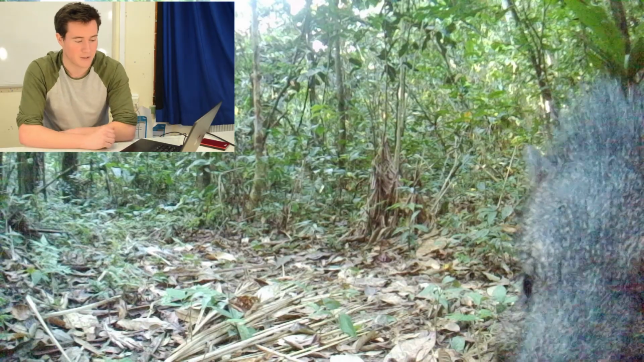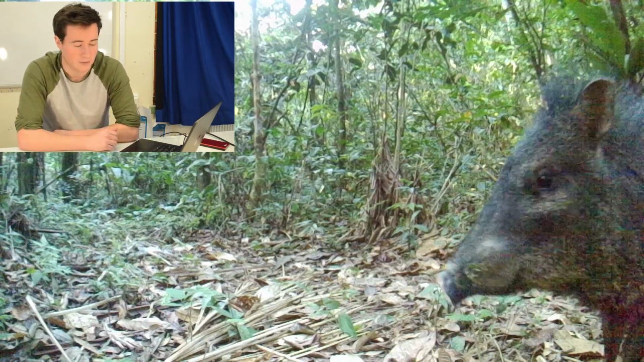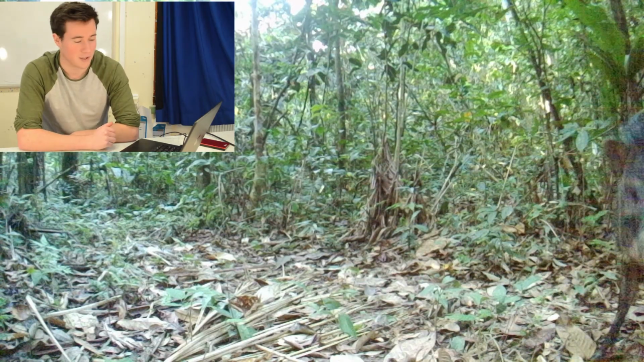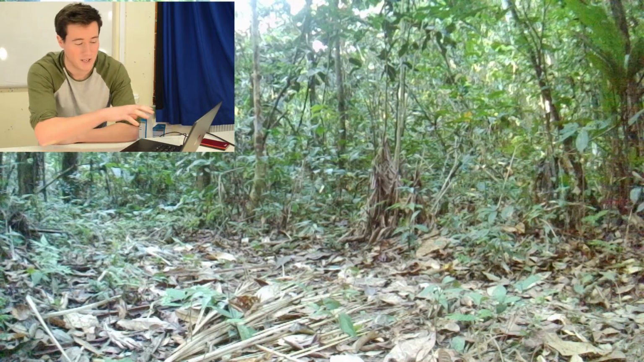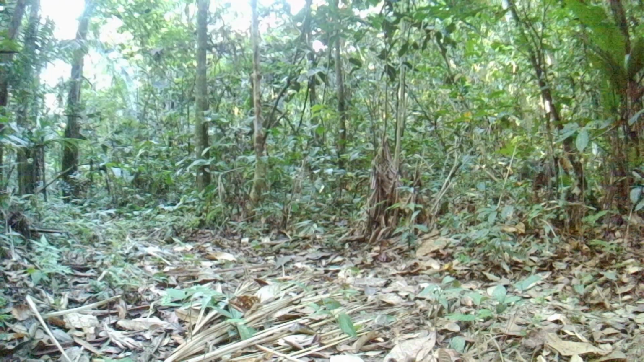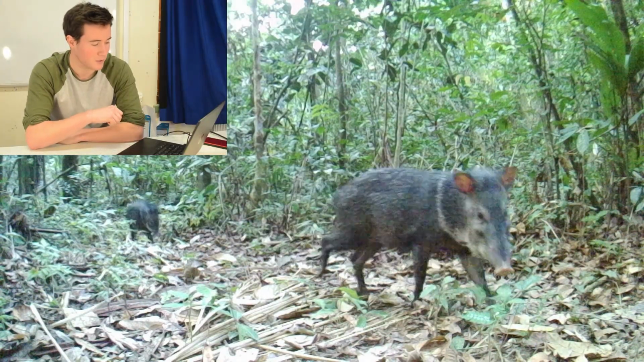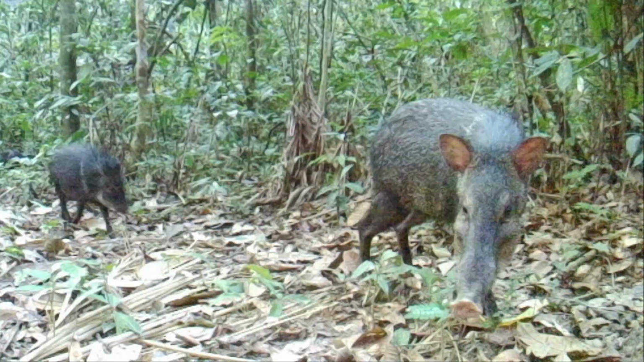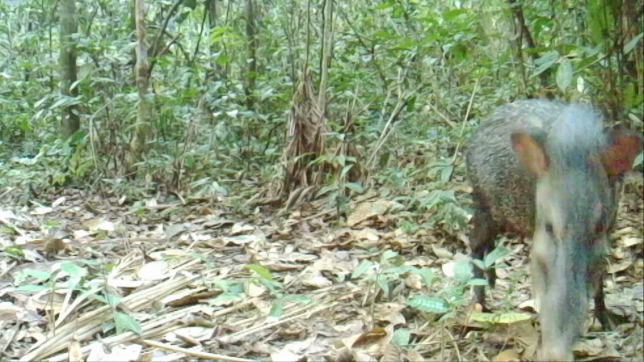Here we go. So these are the peccaries. Peccaries are a small species of pig that are native to the Amazon and Central America. And you probably noticed from the video that they're actually quite skittish, and for a good reason too. There's lots of things that predate on peccaries. The particular species name of this peccary is a collared peccary. It's the most common species in the area. Here you can actually see really nicely the collared markings going around its shoulders.